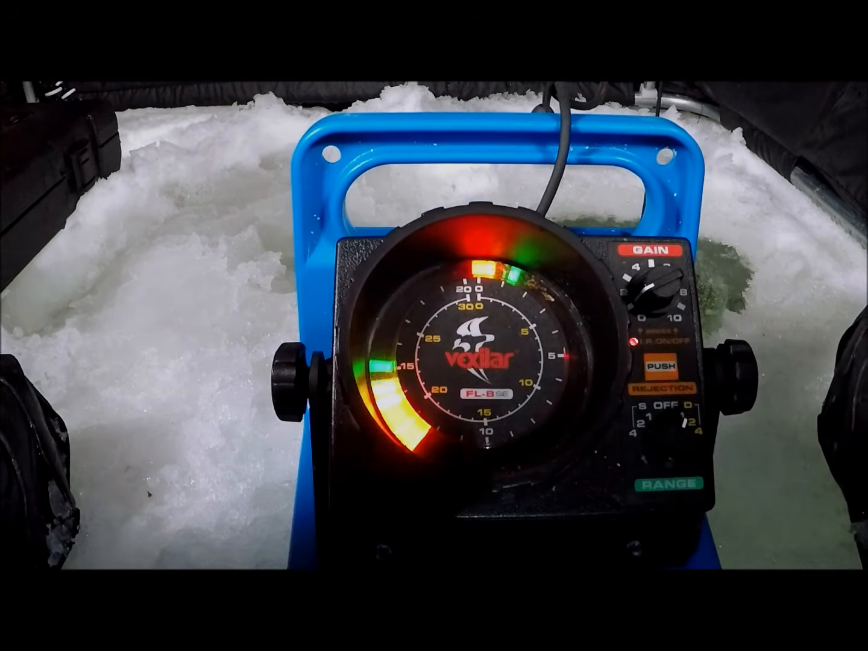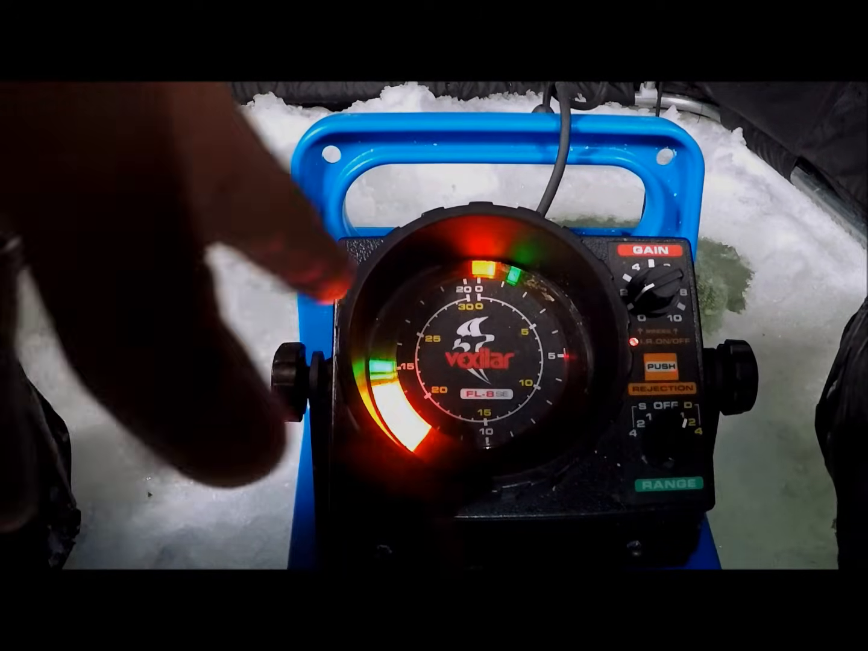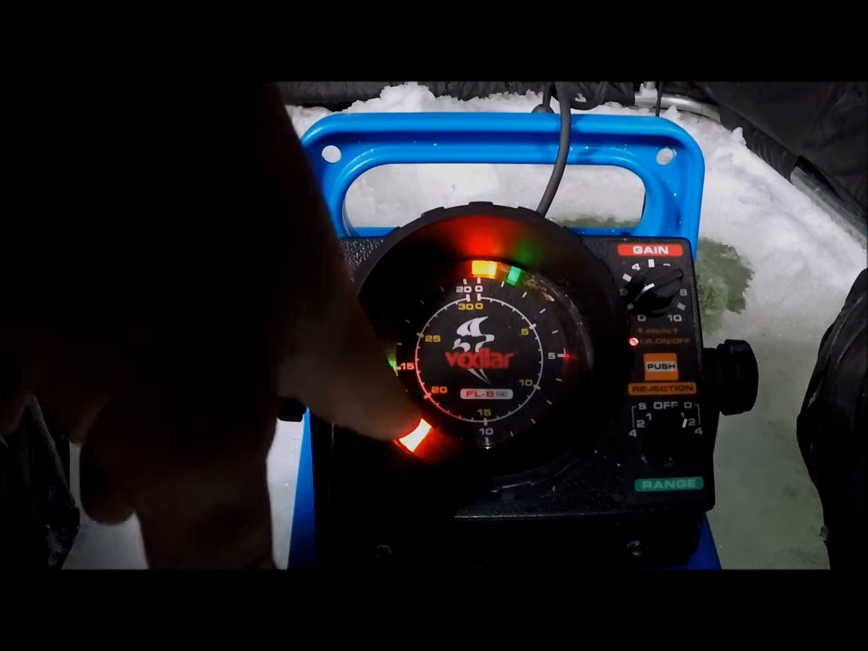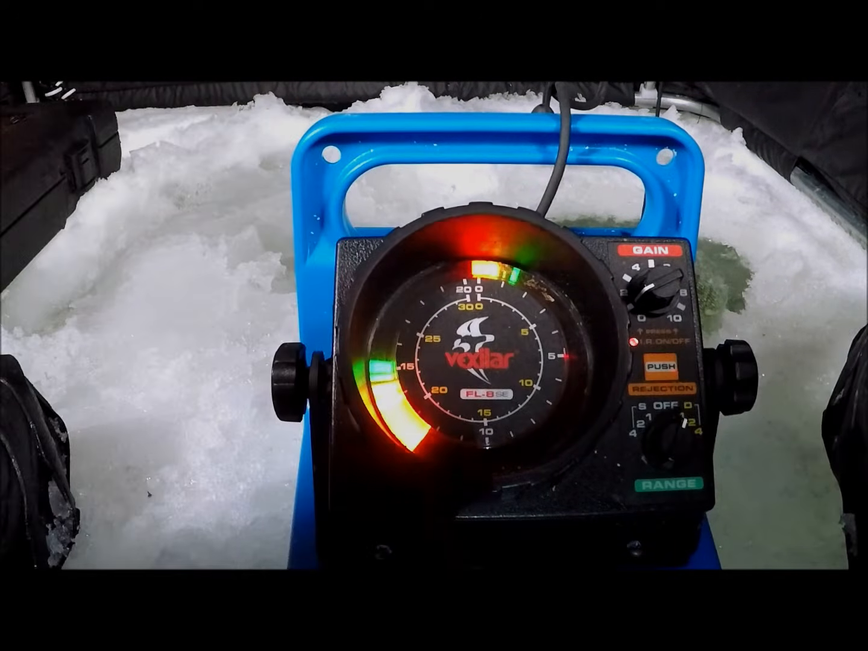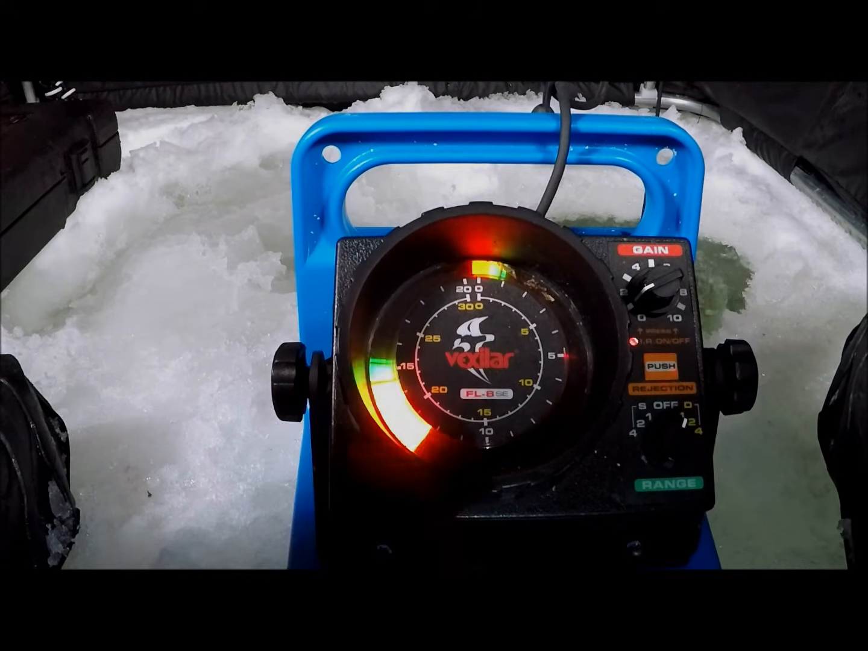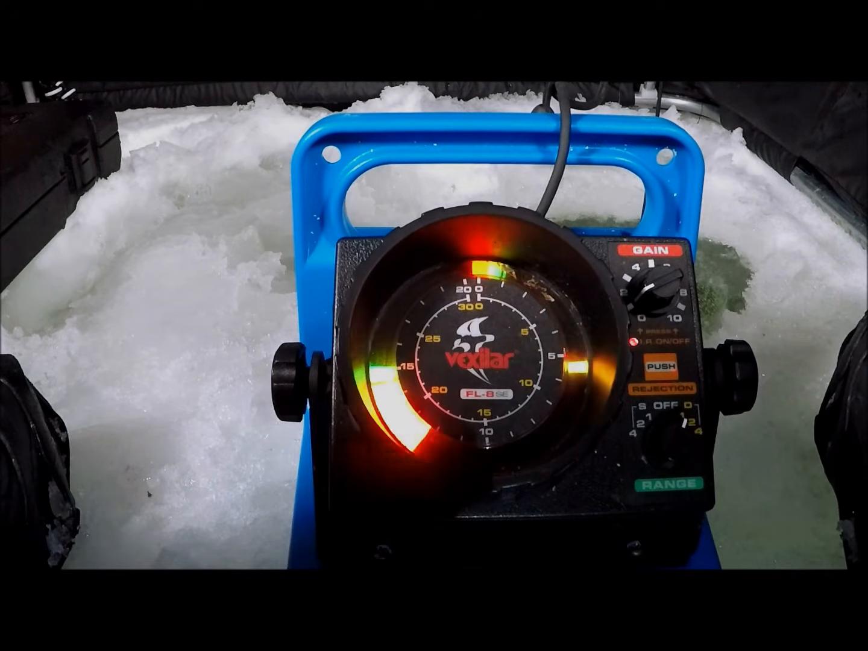You see what it does. Again, you can see there's a bit of surface clutter there. That's fine, that's normal. Our bottom's solid red, except for a tiny bit of orange there, which is fine, that's good. So now as we lower our lure, we're gonna see it. So there's our lure. We can just watch it drop nice and slow to the bottom.